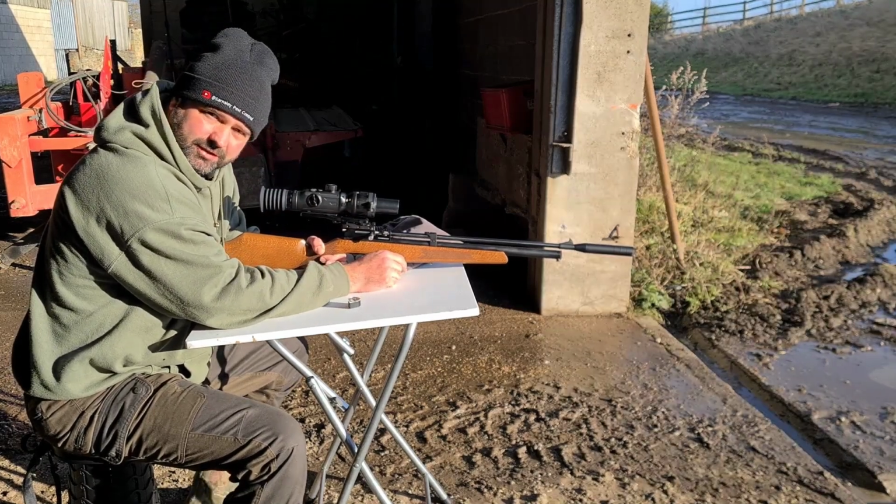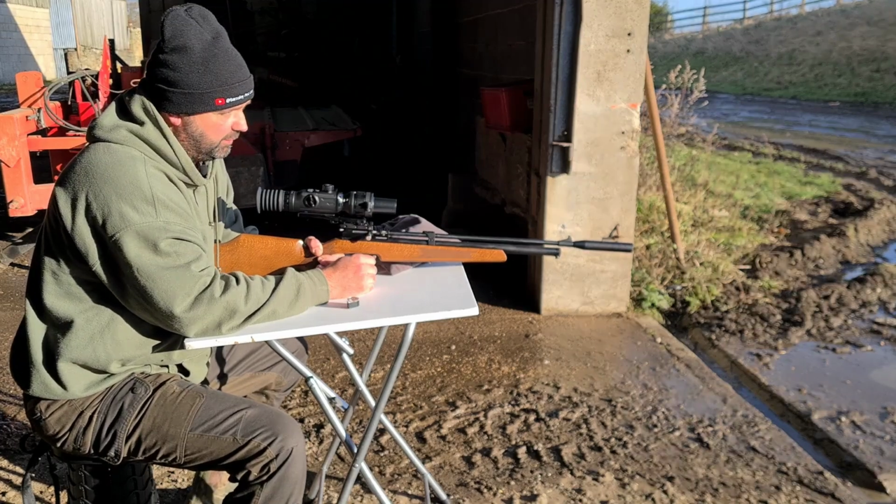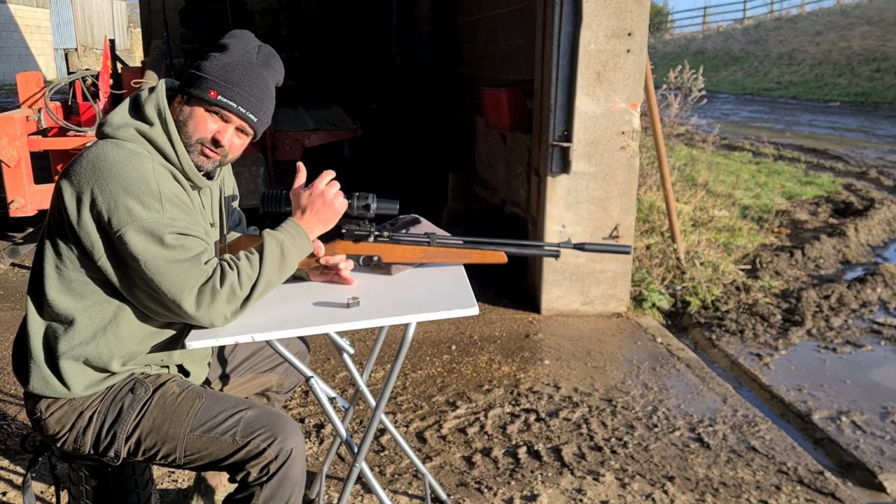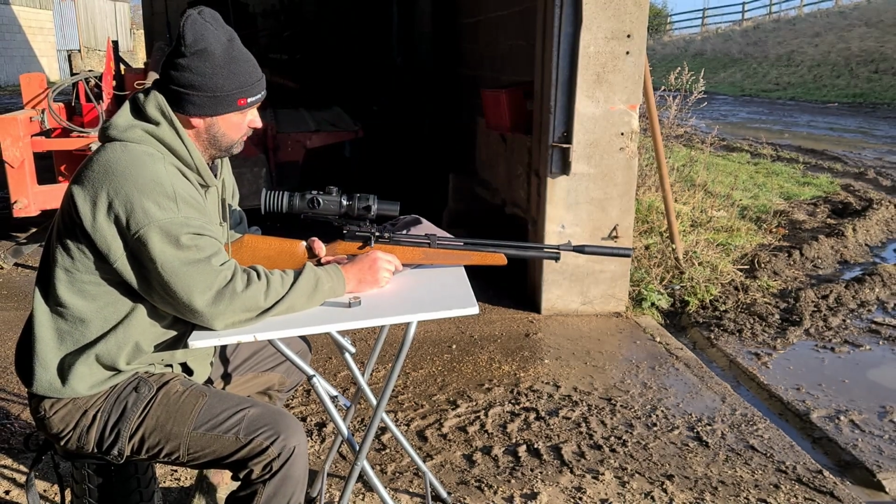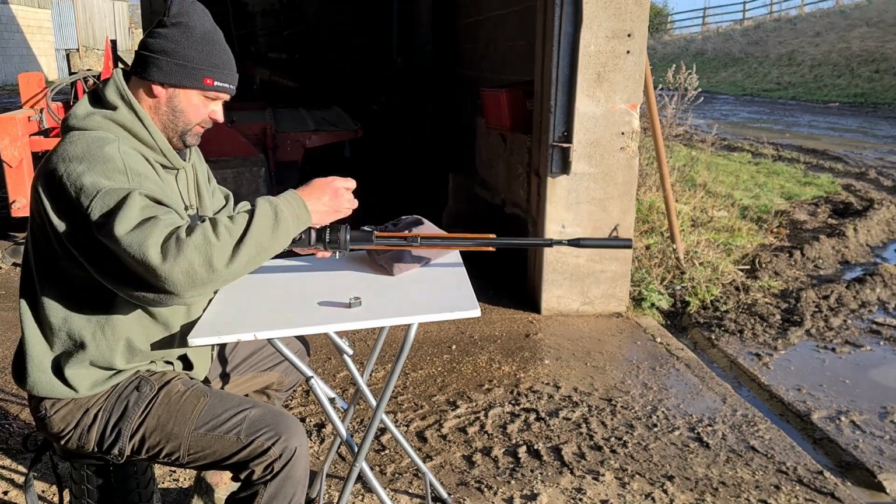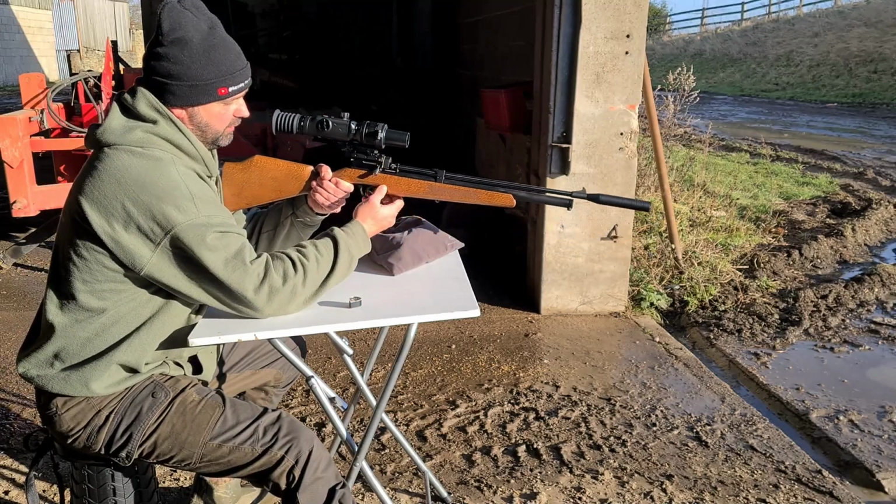I'm going to do a series of test shots with it. This one's at 13 yards. I'm going to move back to 20 yards, then 30 yards, and see how we get on. The whole idea is that it's a programmed ballistic calculator, so hopefully it records on screen where the aim point actually is when it's ranged it and worked out the distance. So I'm going to have a crack at this now and see what it does. These are 16 grain Air Arms Diablo, I think, as the users. This is my test rifle as well, so let's have a look.